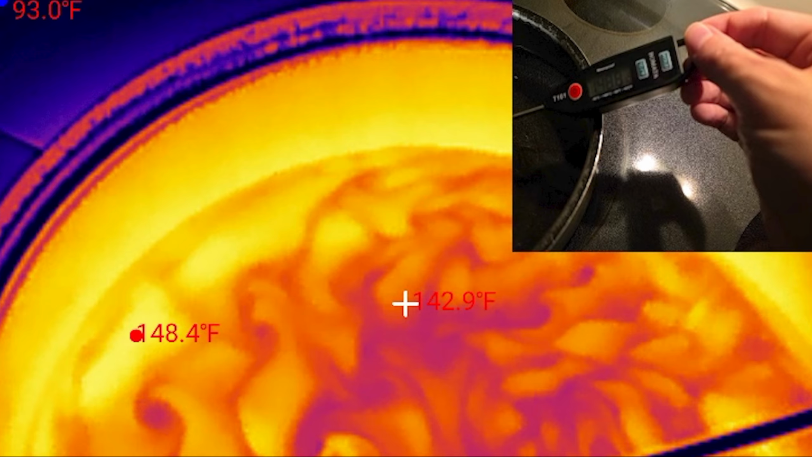One thing I thought was absolutely fascinating while doing this test was looking down at the hot water and just being mesmerized by all the colors and the movement. It looks like flowing lava. And that's what gets me about this camera. Because when you look at it with your naked eye, it's just a pan of clear water. It's absolutely amazing.